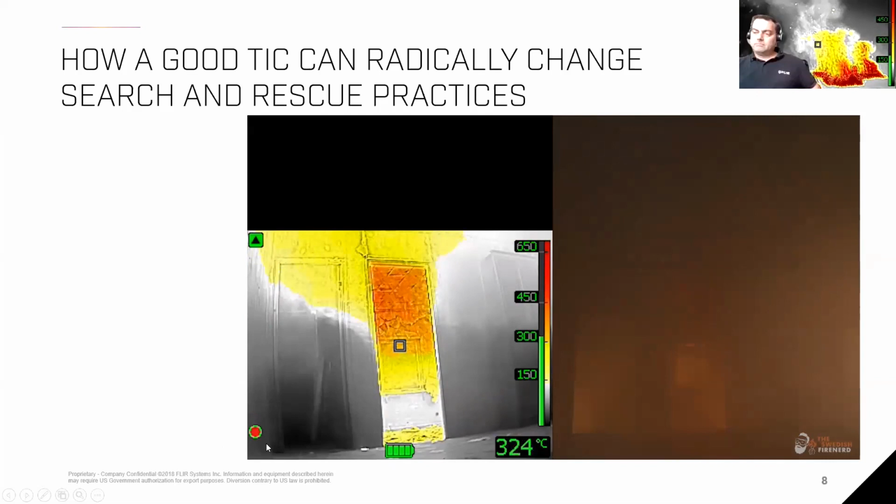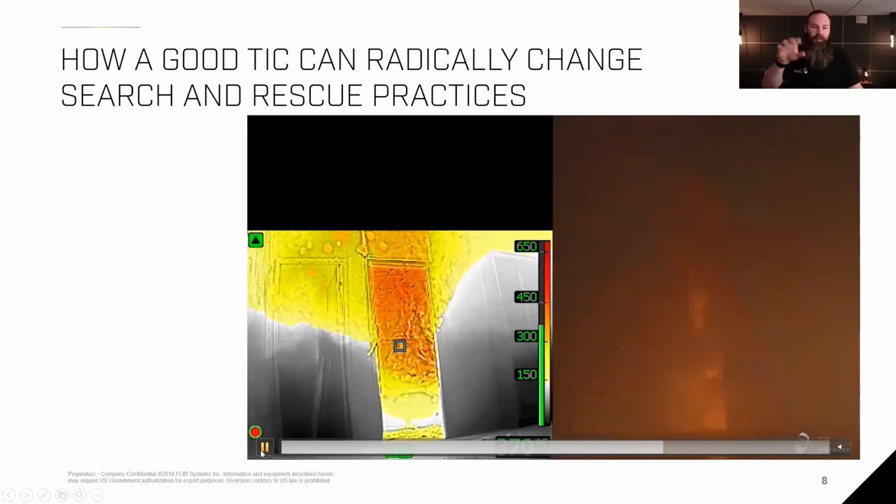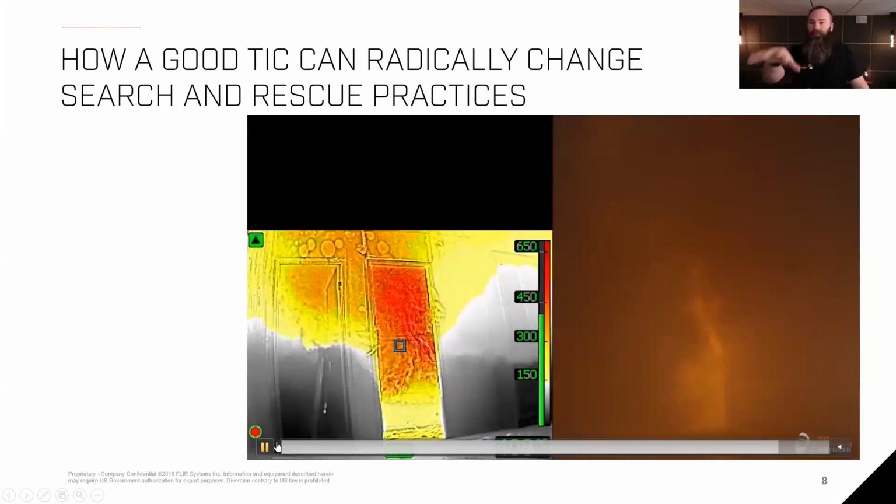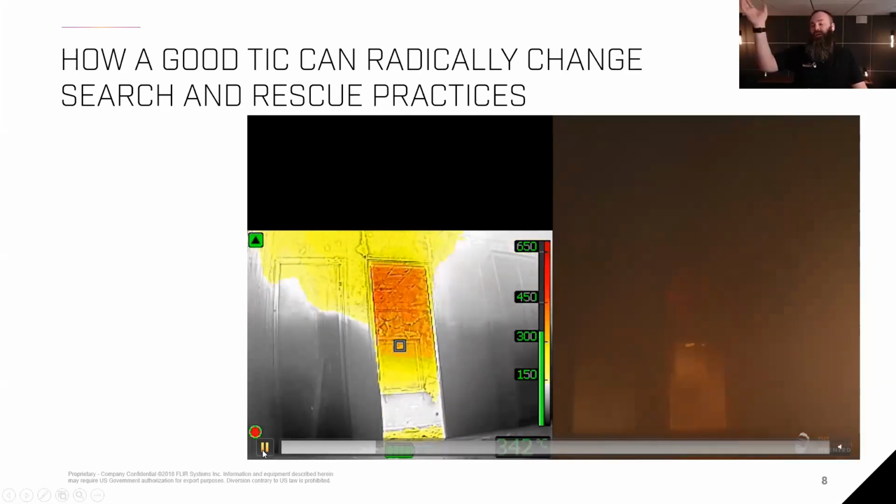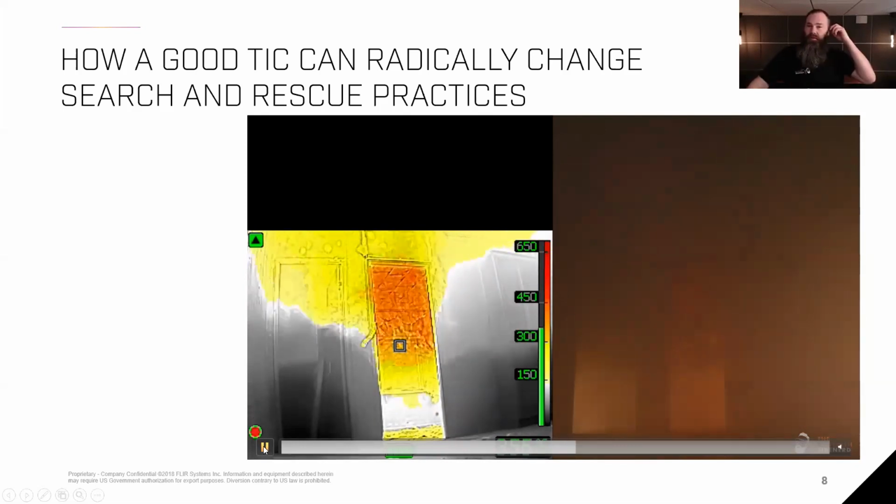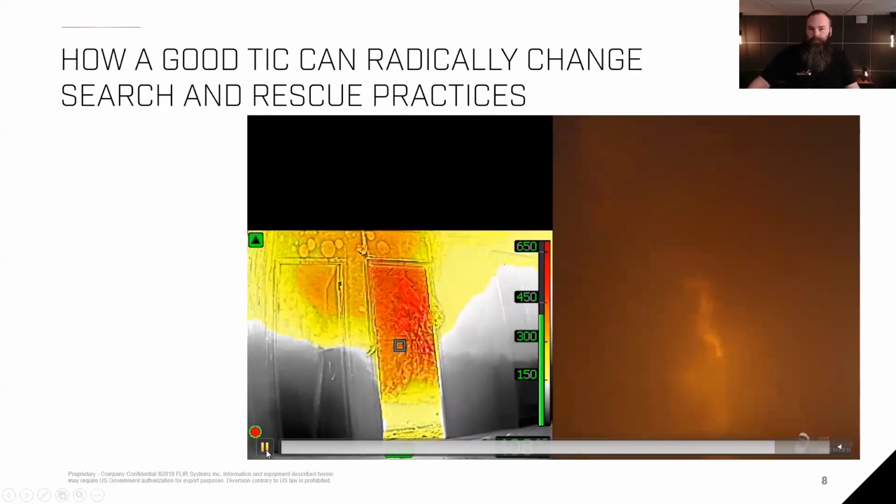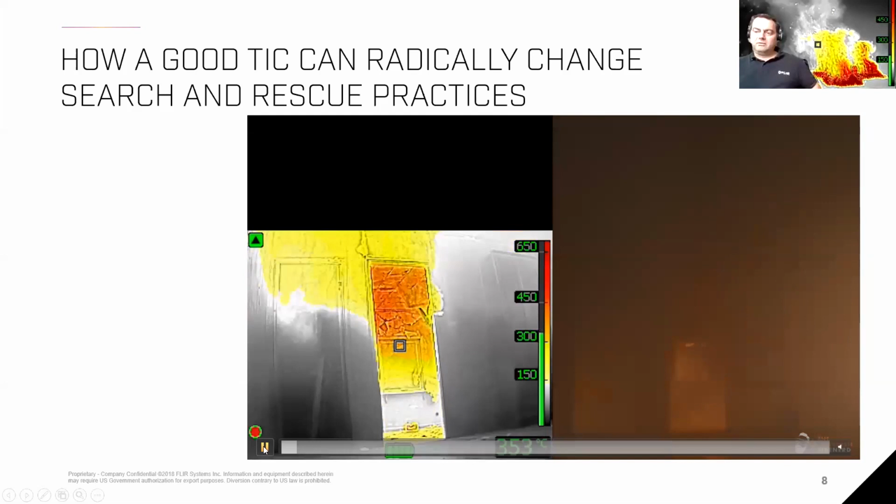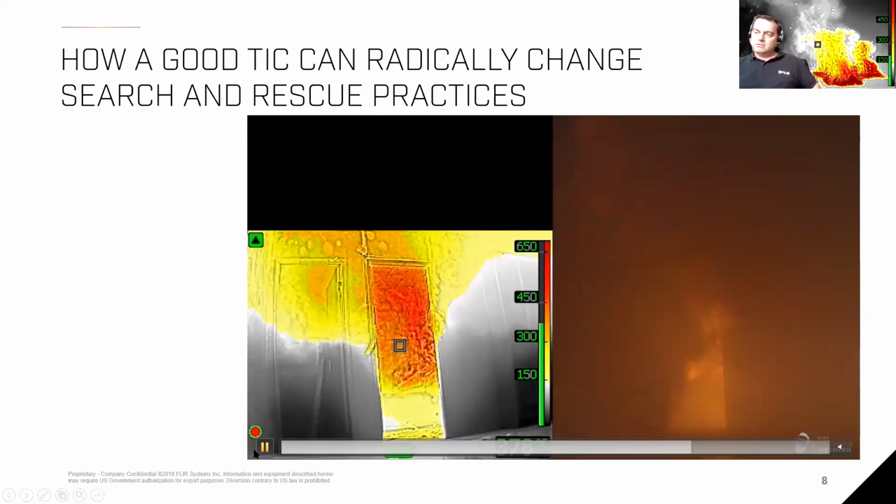Because again, if I don't have visual sight, through the thermal imager or for that matter visually, I don't know when to start to cool. In that case, I would have to cool all the time, which might be a problem in terms of creating an unnecessary amount of water damage, for instance. Right, and that video is only a few seconds long, and you can see how quick the heat actually builds up and is moving out the door, which you cannot visually see in the smoke, right? So, not at all.